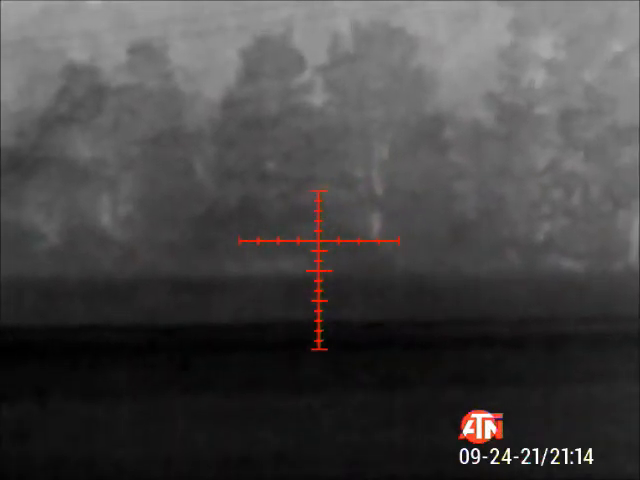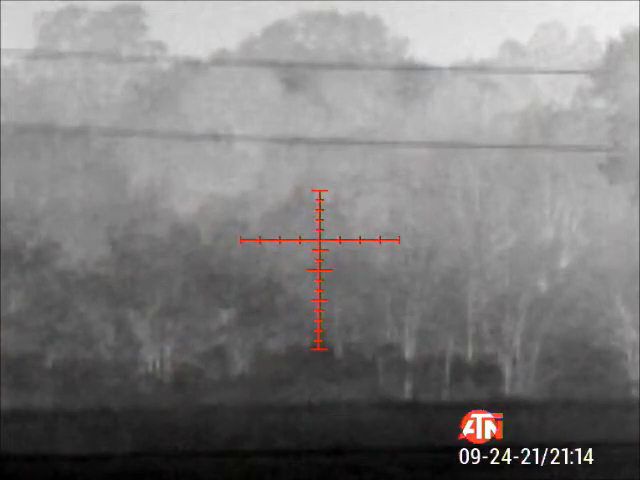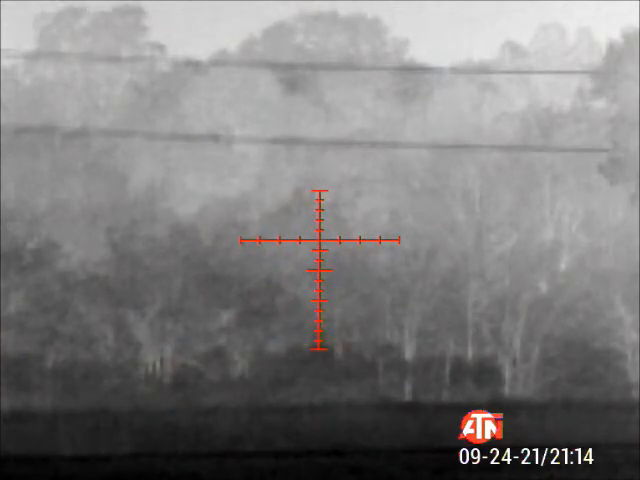Hey, if I come in, I got the one on the left, you got the one on the right. Okay, so then I might have to shoot this one and see if that one does, because this one's pretty close, so just be ready, okay?